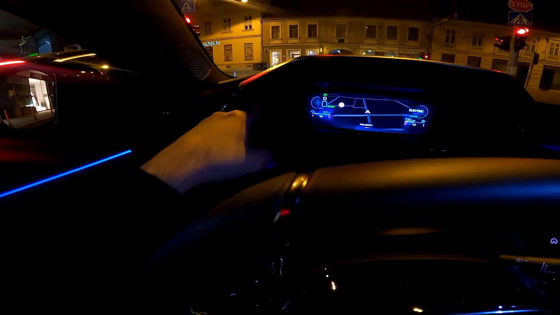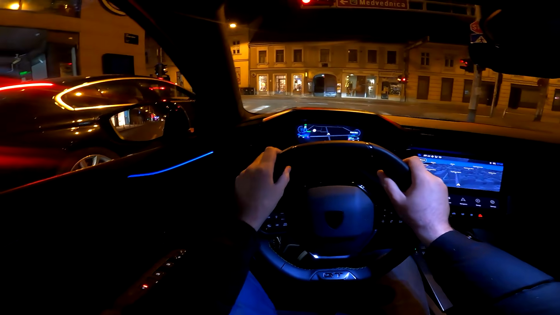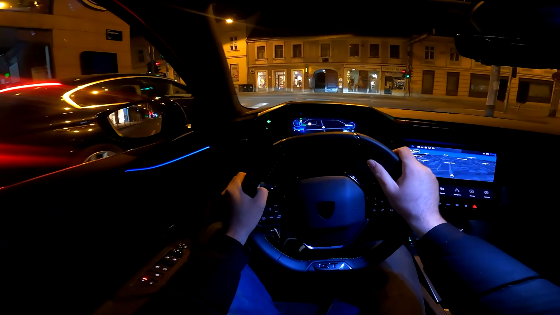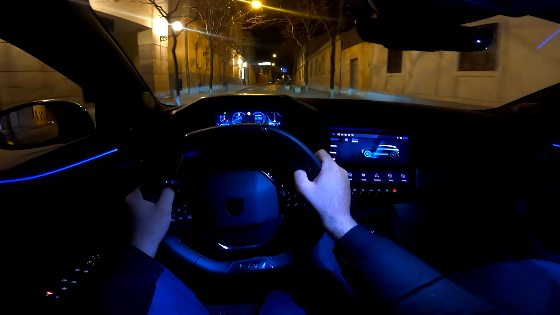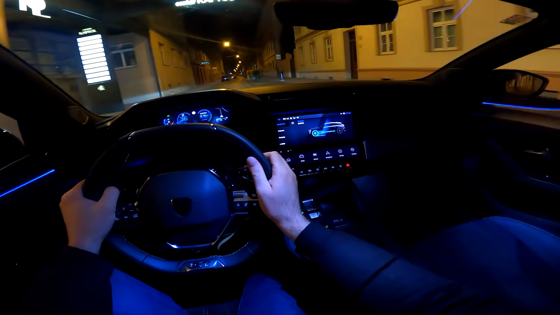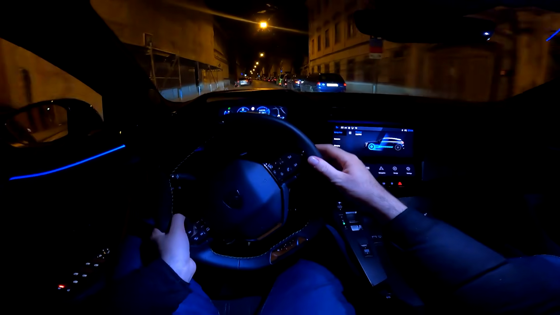Look where you have the indicators located on the sides of the digital cockpit, something similar to what we saw on the 208. And I also want to show you the energy flow. Of course, since we have a plug-in hybrid, you see here you have the nice layout, you see the battery and recuperation of the energy as well.